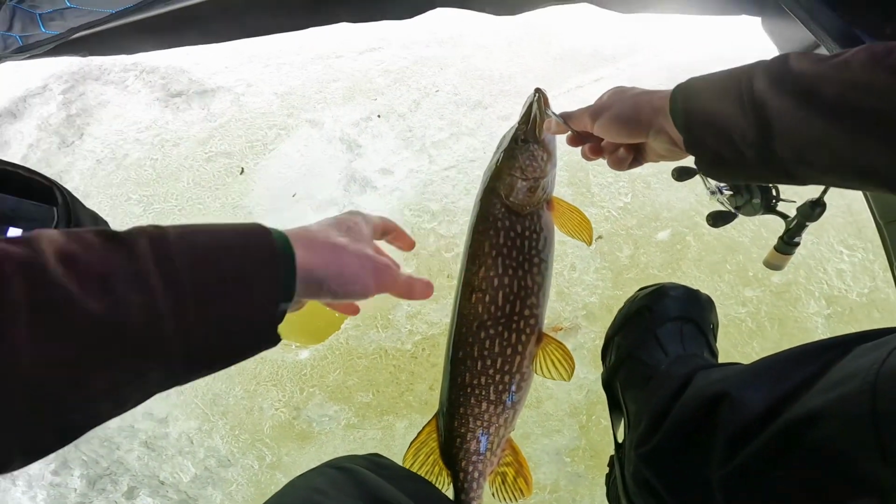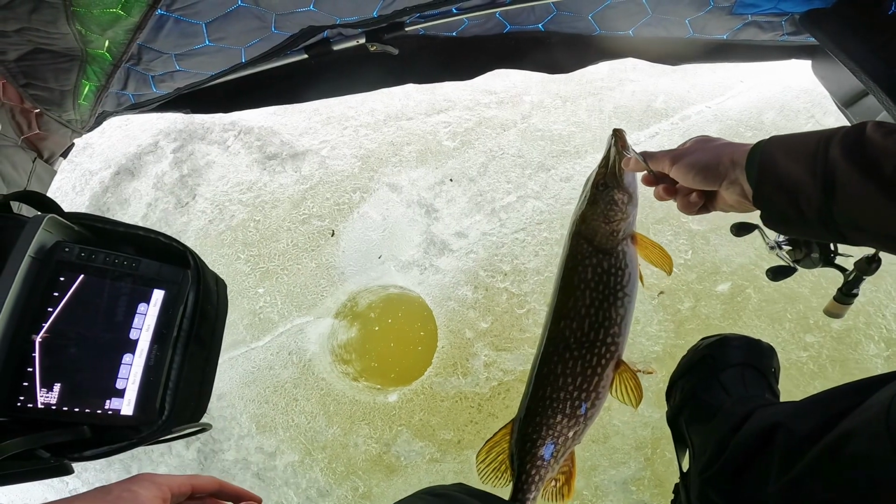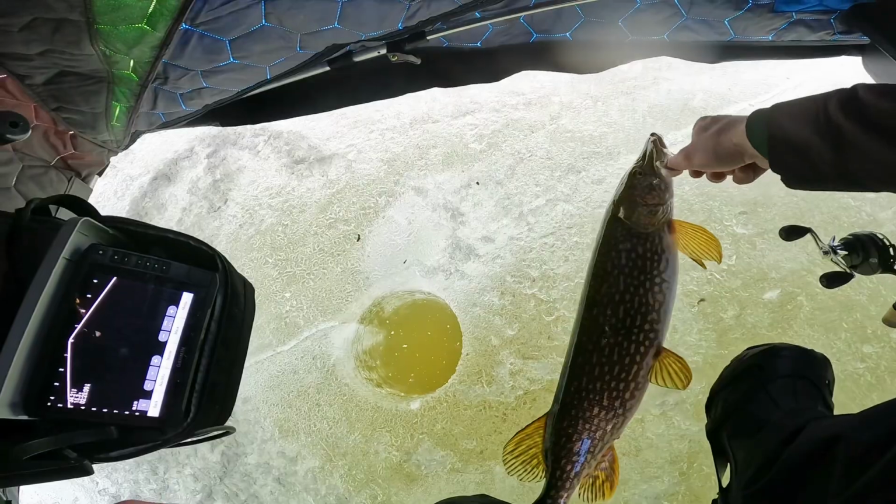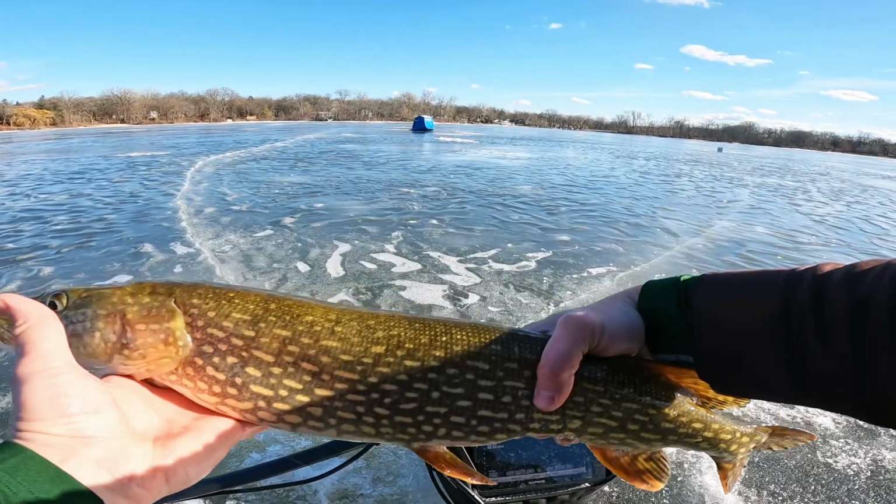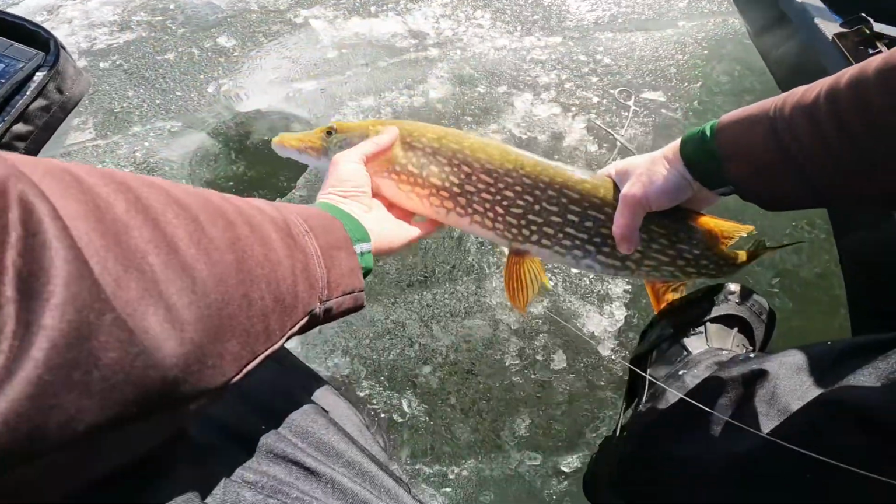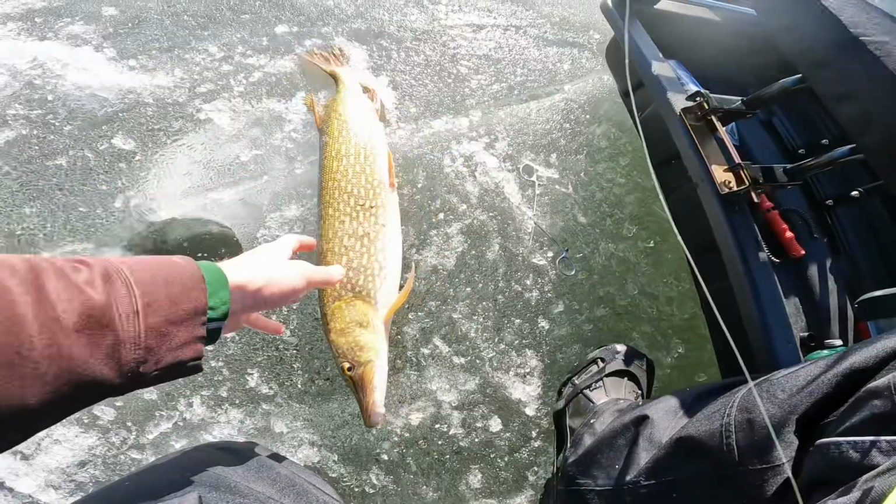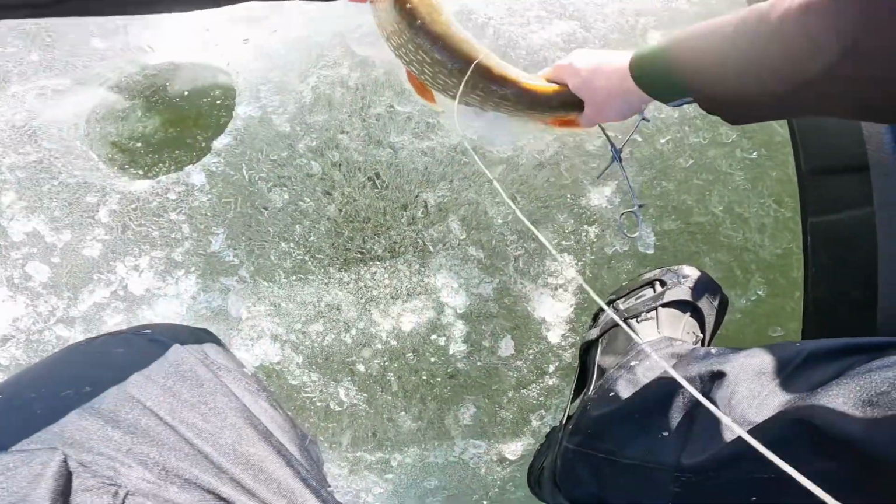We'll get him unhooked real quick. That's awesome. Not a big one. I mean, probably 26, 28, but we'll get him unhooked real quick. Show him off in the actual sunlight. That is crazy. It's the biggest one for sure I have ever caught on this rod and reel, at least.